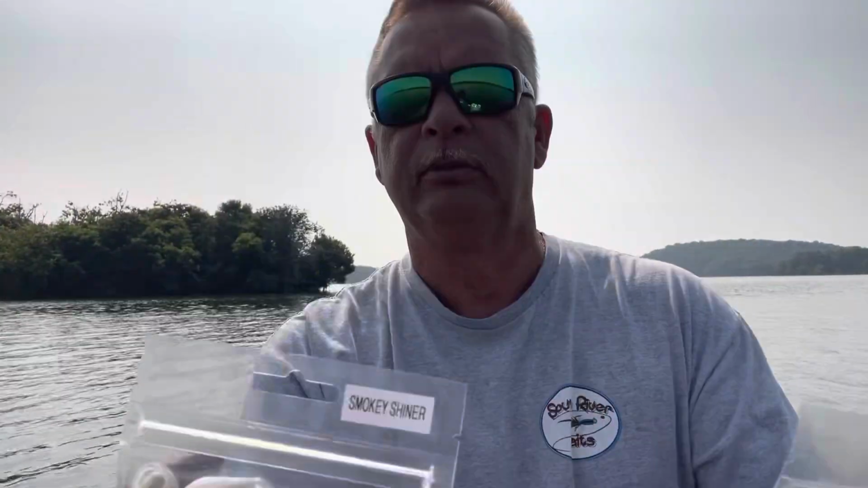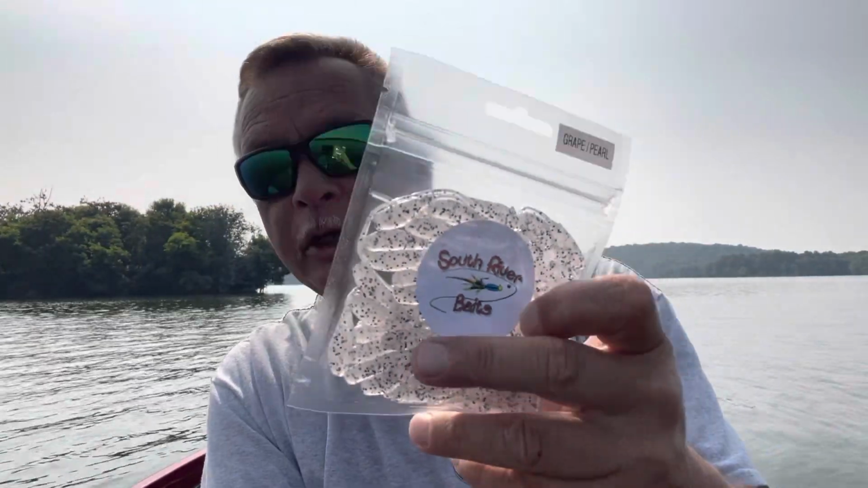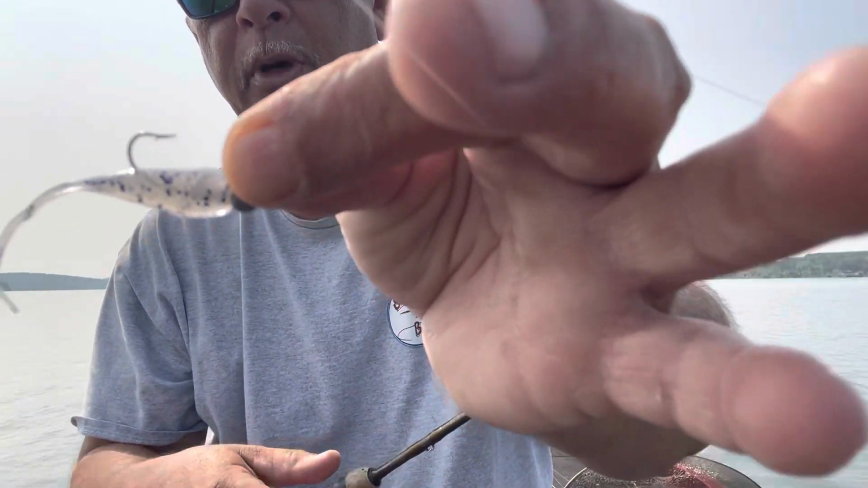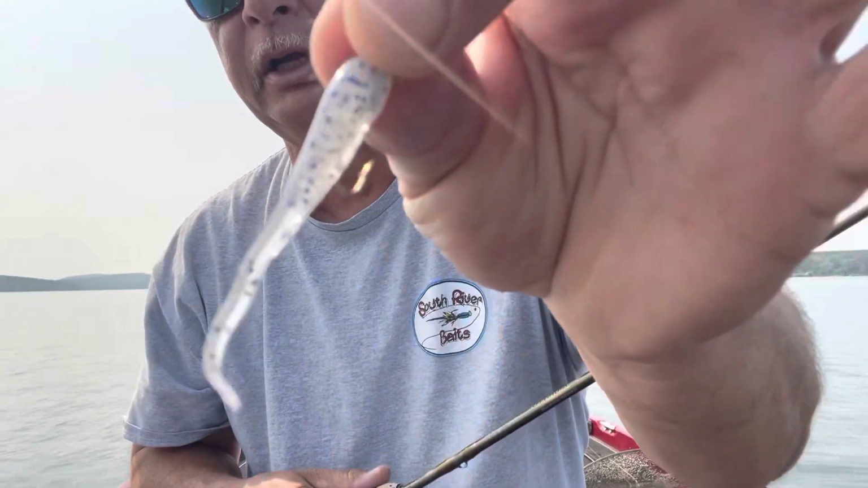We're gonna try both of them. I'm gonna try this one first. It's like a pearl color with some purple flake. That thing looks good. Let's try. All right, so I string that purple flake up with a pearl body. It looks pretty good. It looks a whole lot like that crystal shiner. It's just got a big metal flake in it.